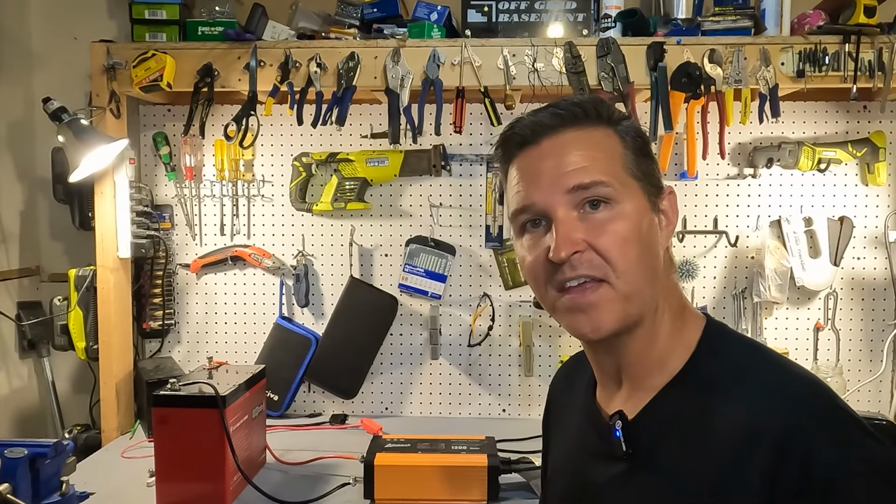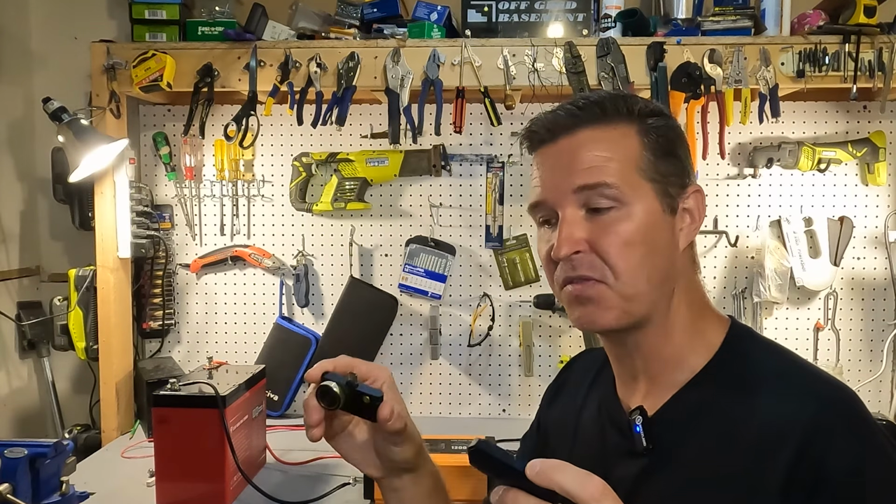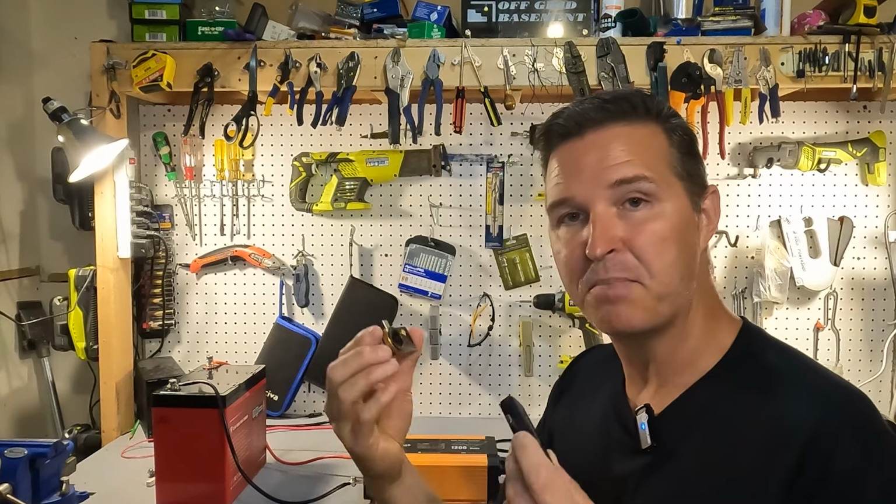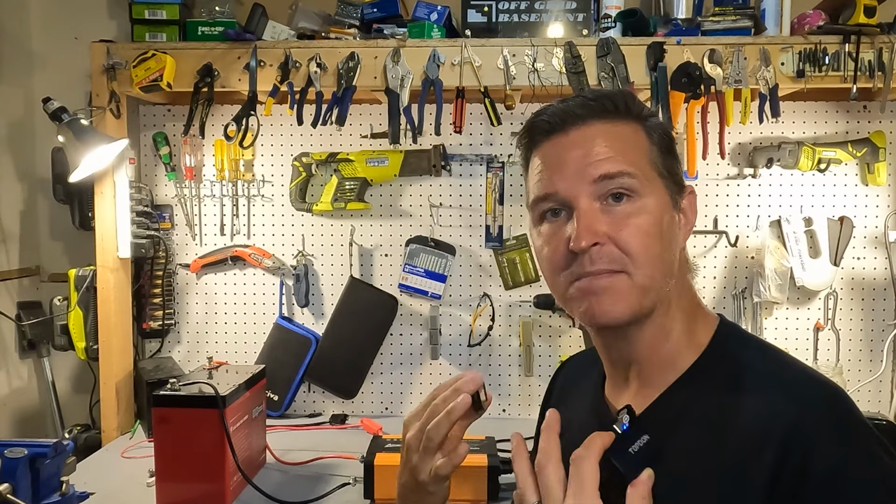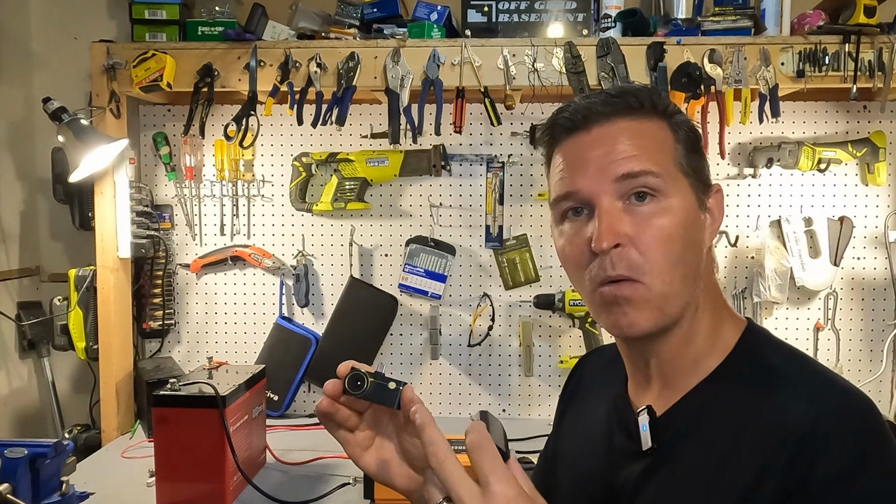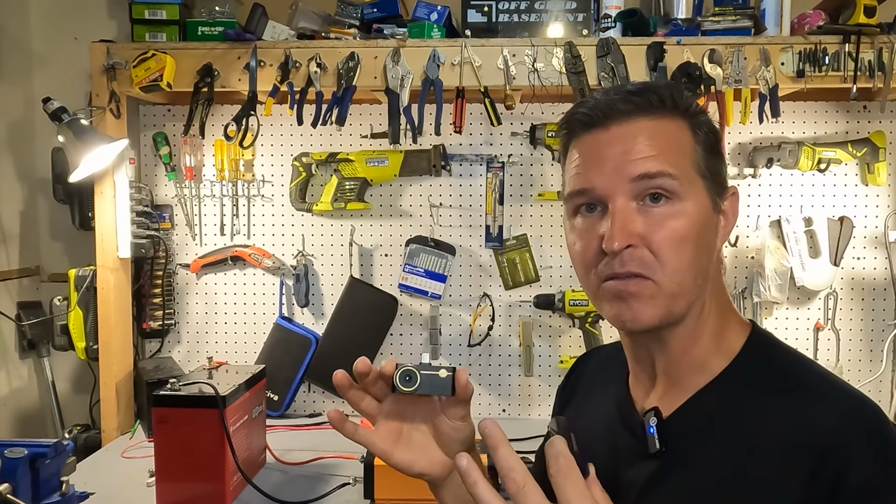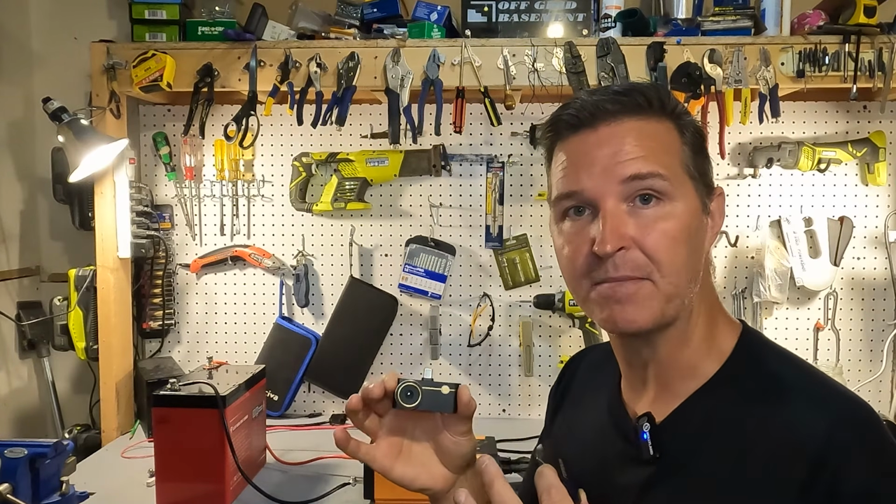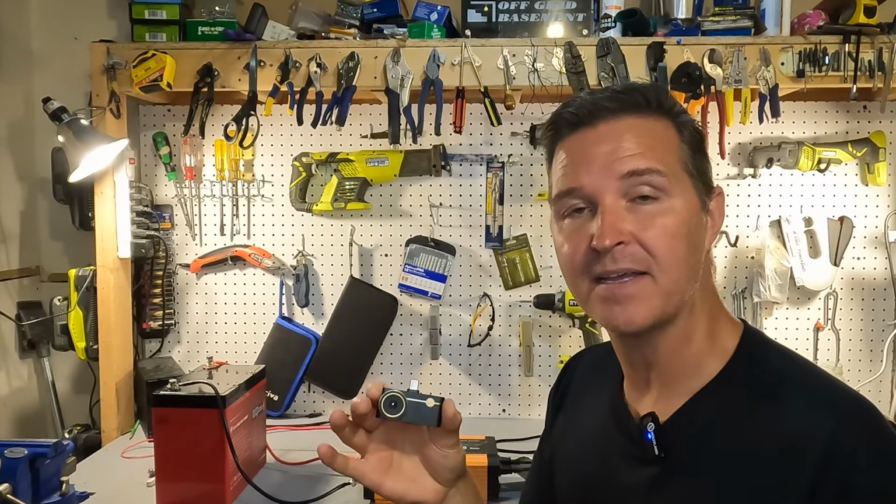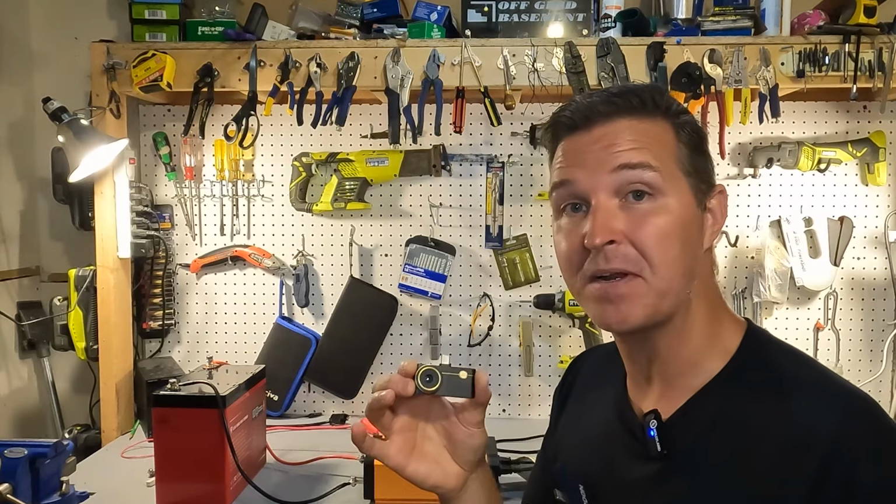Okay, so what did I think when it comes to the difference between the TopDon and the ThermoMaster P3? Well, they both have their good and their bad. The image quality of the ThermoMaster was definitely superior. You could easily see what you were looking at even through the thermal image. There was no fuzziness at all, and I felt like the temperatures were pretty accurate.